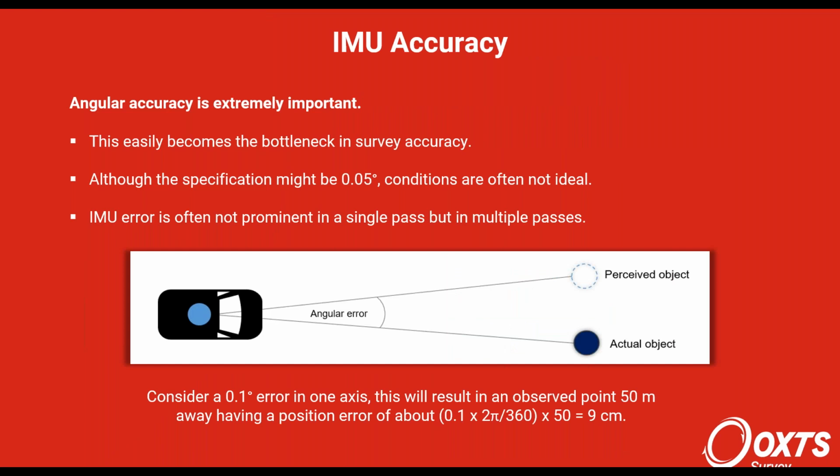and localize the position so it knows that it isn't moving when it isn't. So the IMU accuracy is most often the bottleneck in surveying accuracy, and this is why we're not going to talk too much about, say, different specifications of different LiDAR, because this is the ultimate bottleneck in most surveys, unless you're paying for the very high grade IMUs.